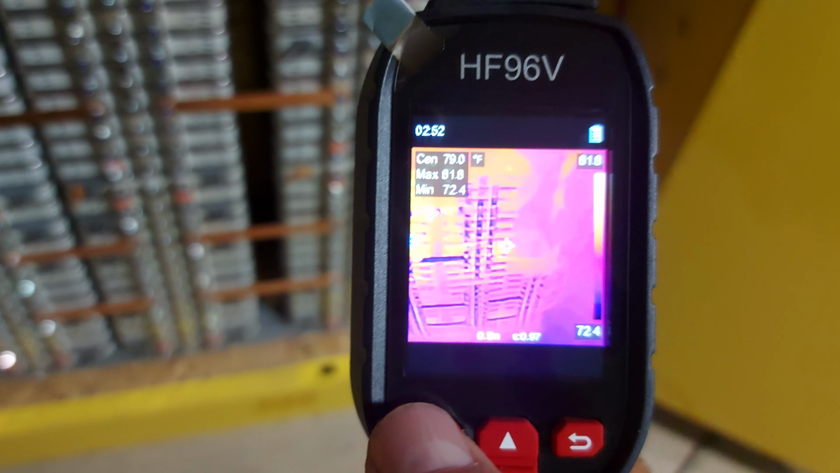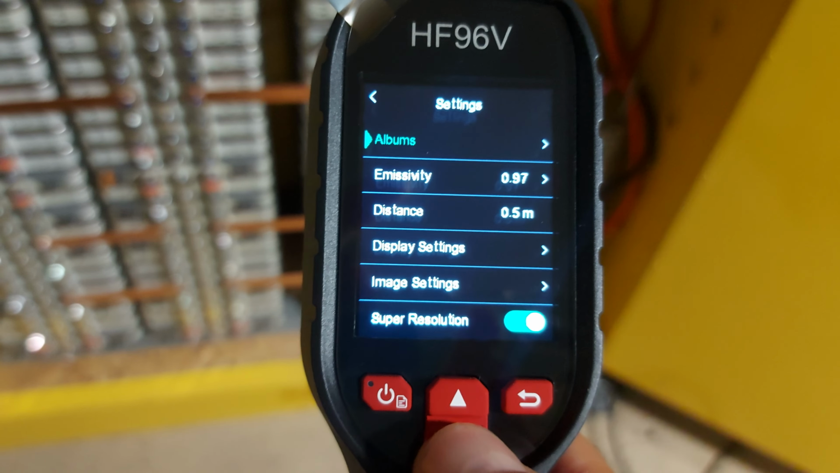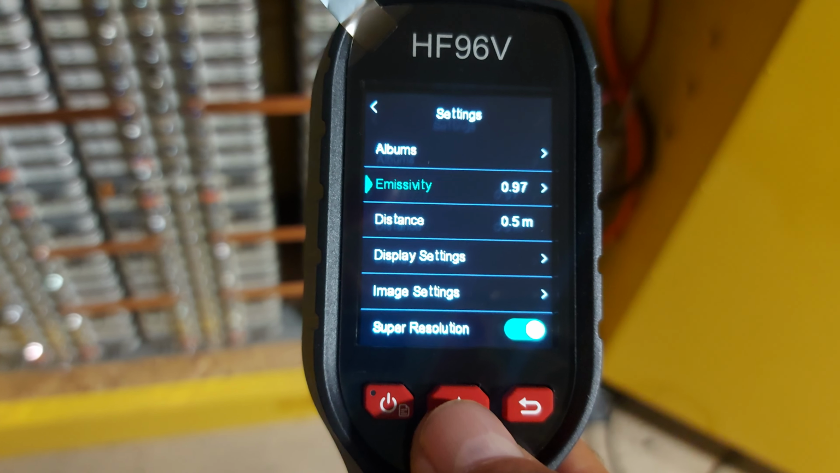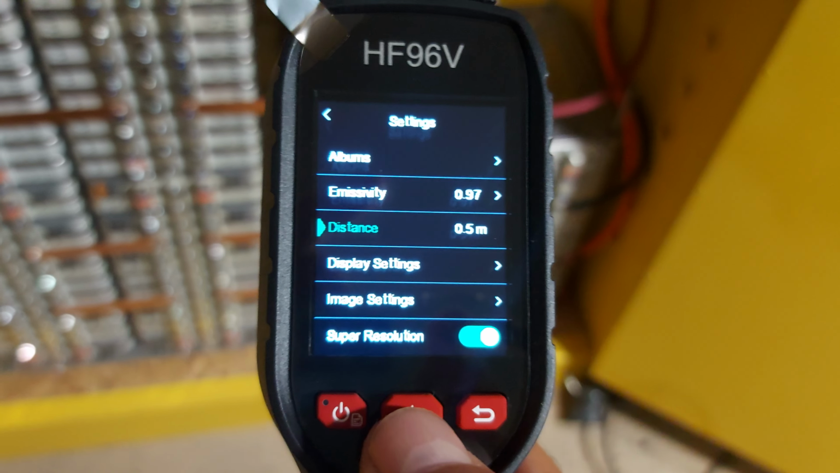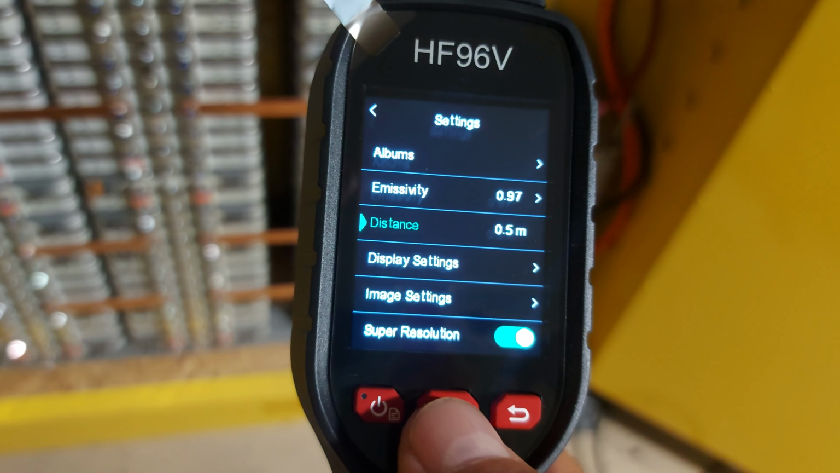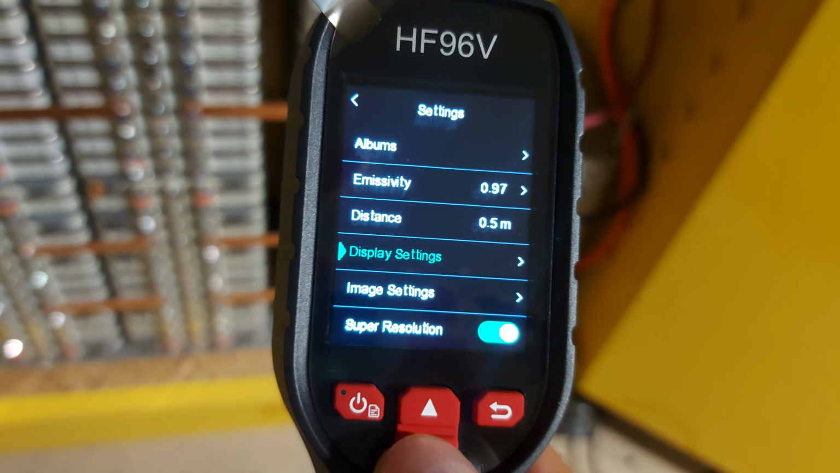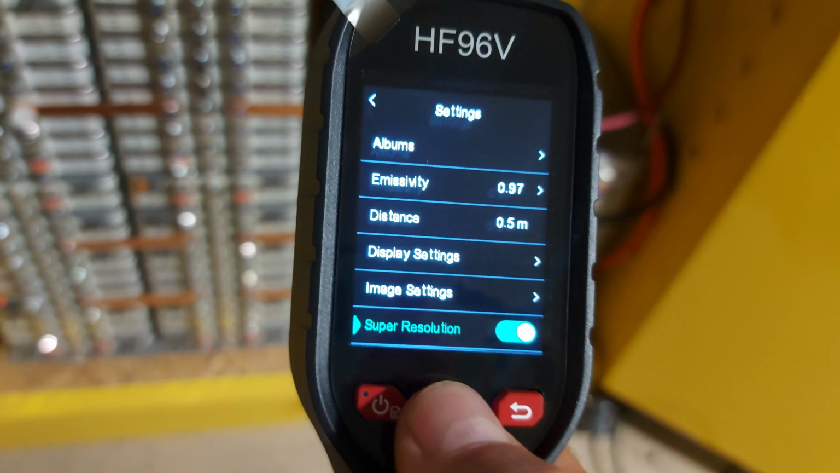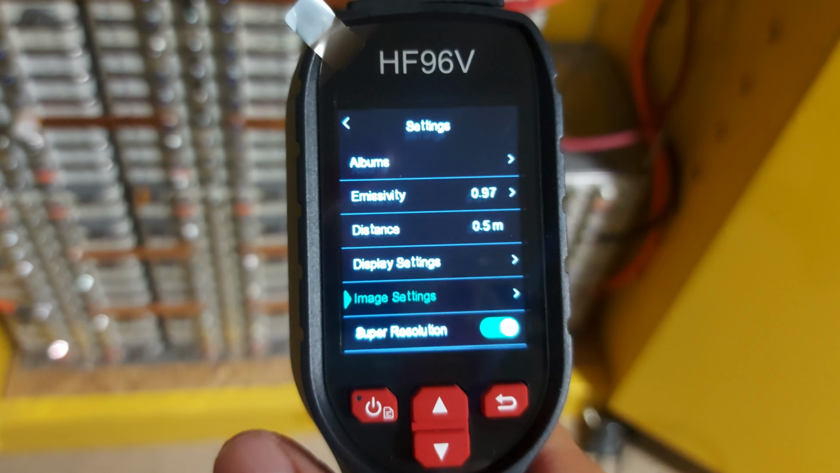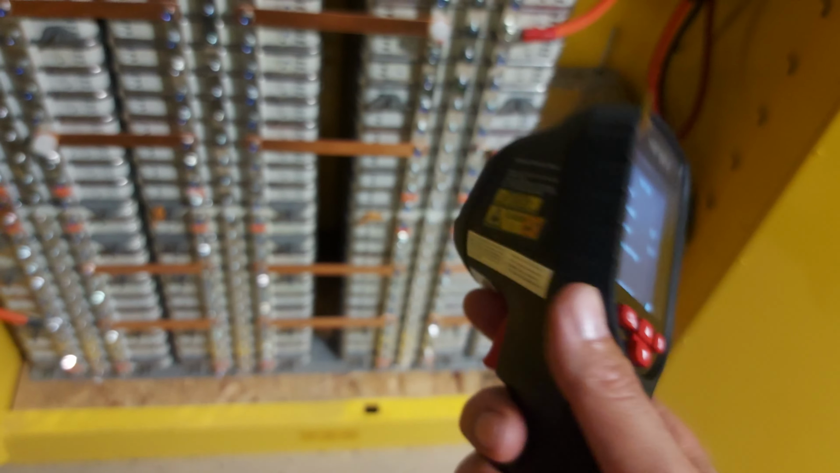For the menu, just press the power button once and you go into the menus, and there's all kinds of settings that you can do. You can do the distance. I just had it on default, which is half a meter, so about 2-3 feet. But you can change that setting, and then there's the display setting, and it also saves the image and all that stuff. So it's a pretty cool gadget. I'm pretty sure I'm going to be using this pretty frequently.